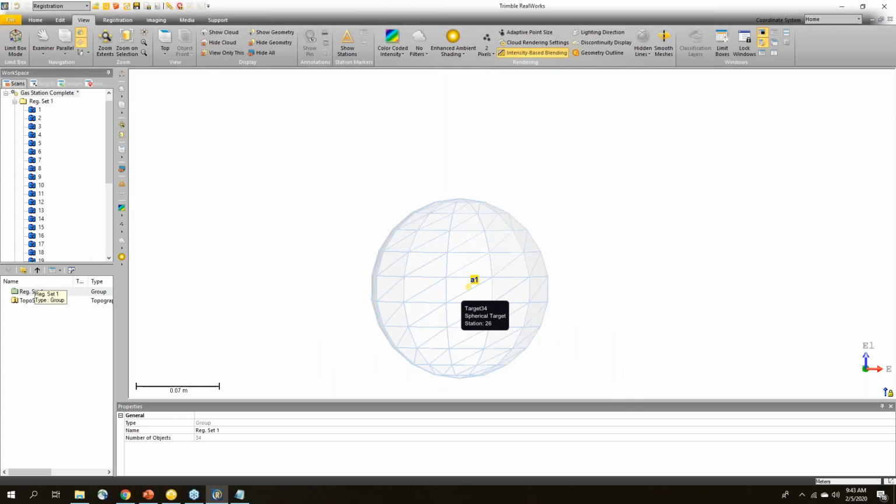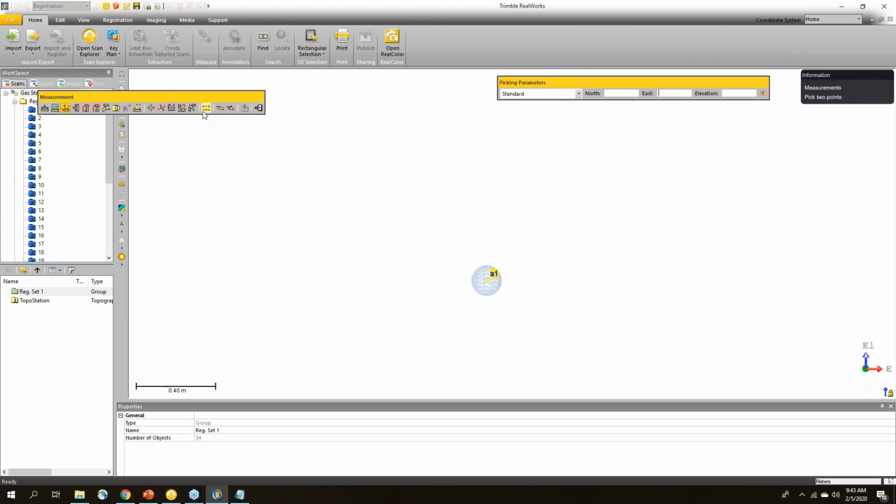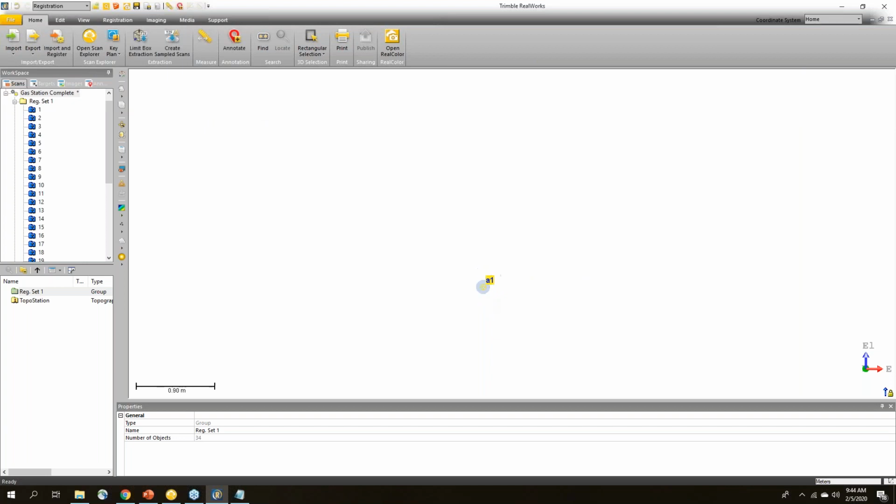Okay, so that's it. The project is georeferenced. So now if I take measurements on these, I shouldn't be getting small coordinate values like less than 100. They should be quite large. And you can see now my elevation is at 1600 meters. So my project has been matched up to that.